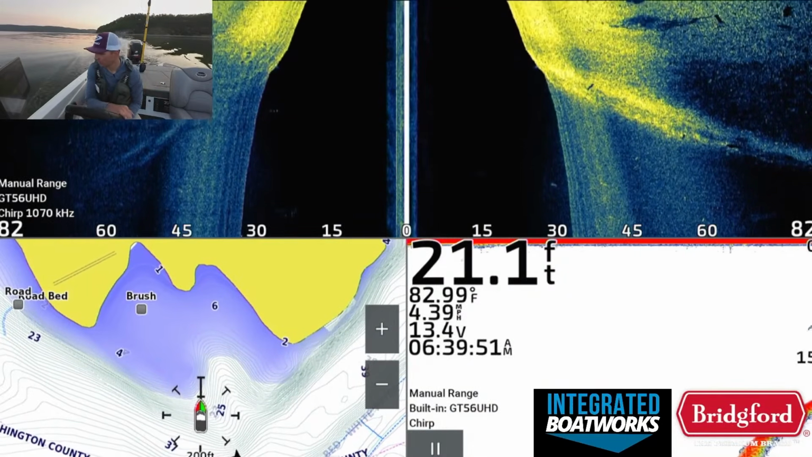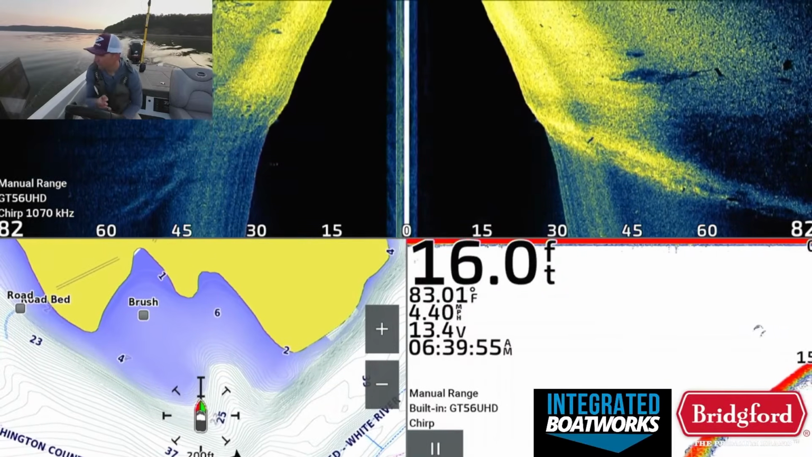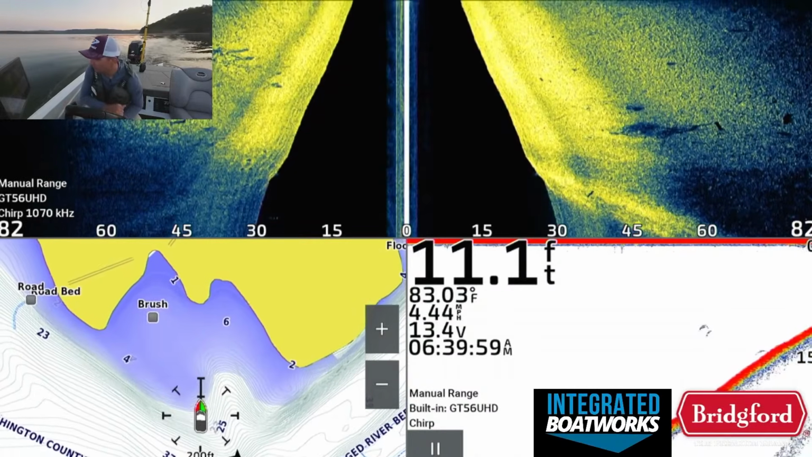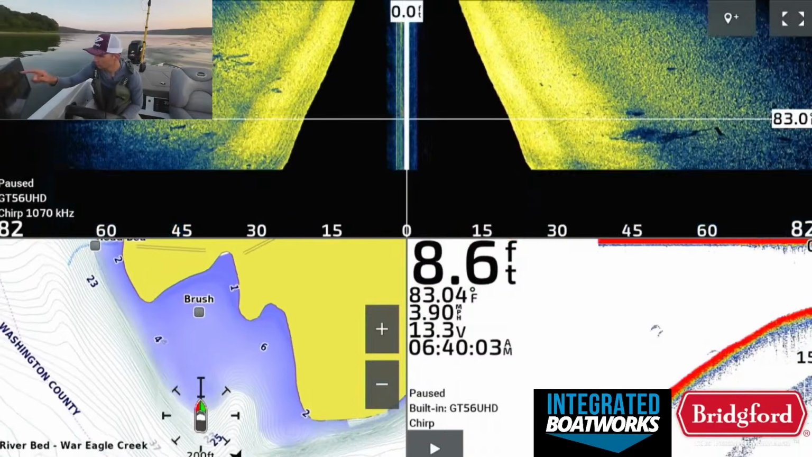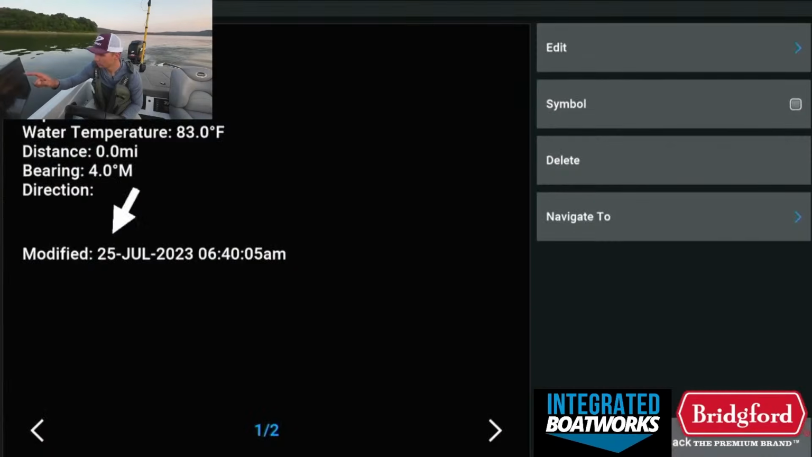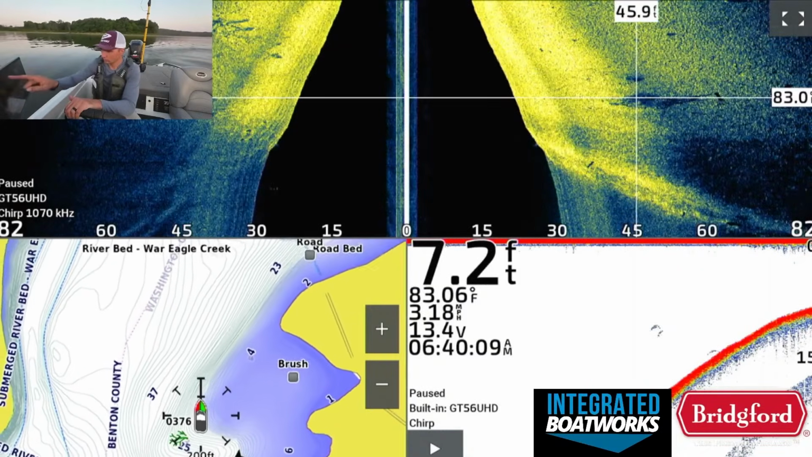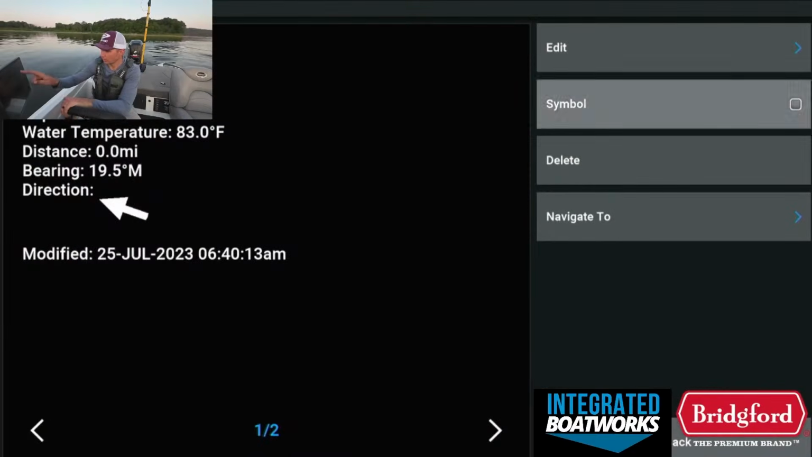I wasn't planning on stopping here. There's a brush pile though. That's the right side imaging. Another brush pile on the left hand side imaging. It's interesting. Mark all of this. Let's see here.